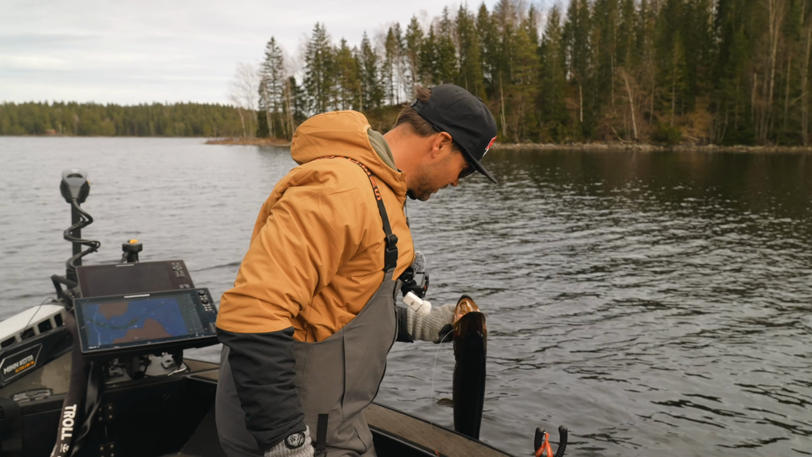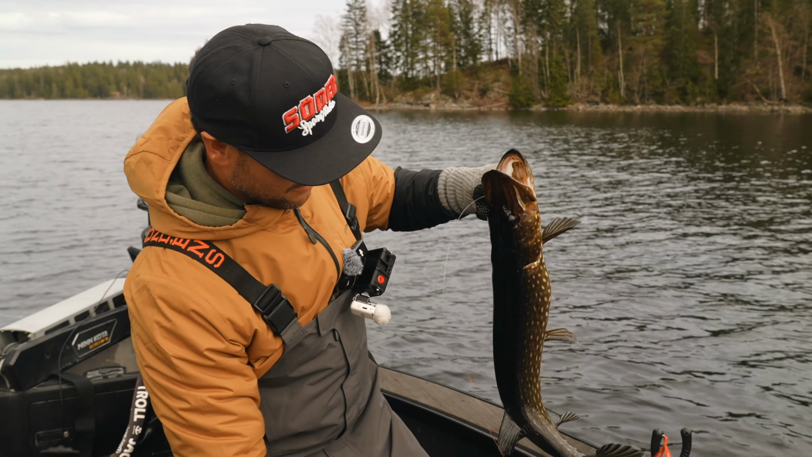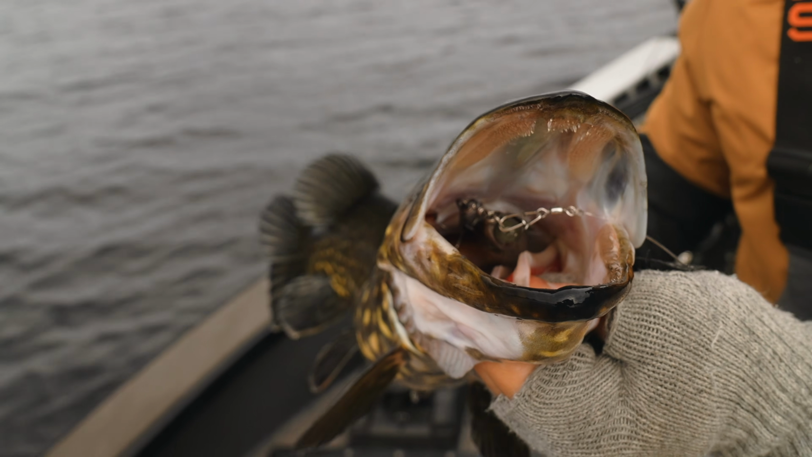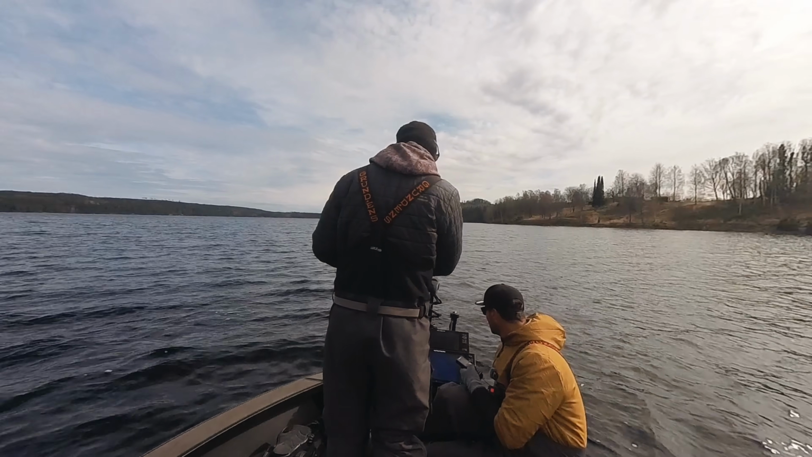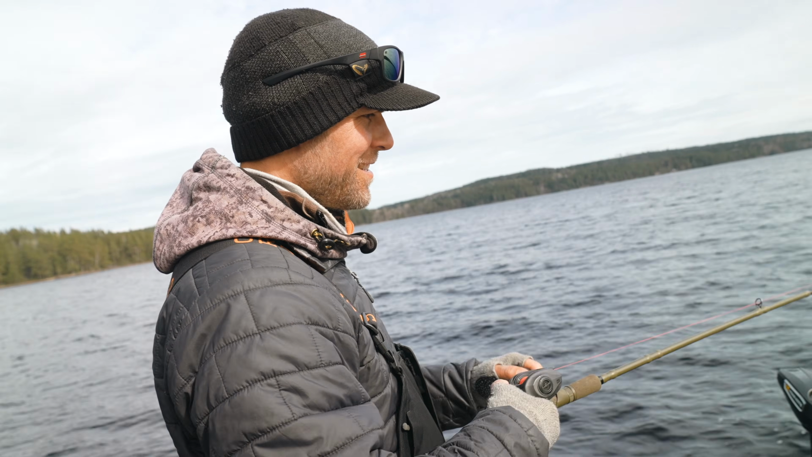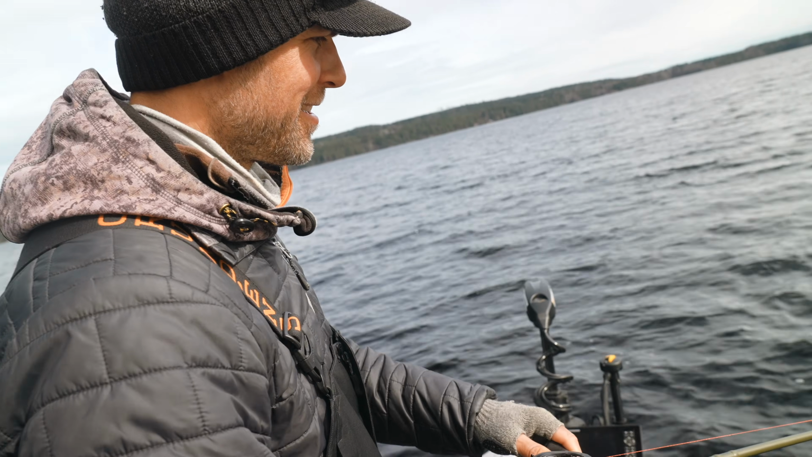Not a giant, but look at the collapse. So we're getting there slowly. That is just insane. The scout shad. It's a pretty nice fish. Oh, I'm going to take a photo. Yeah.